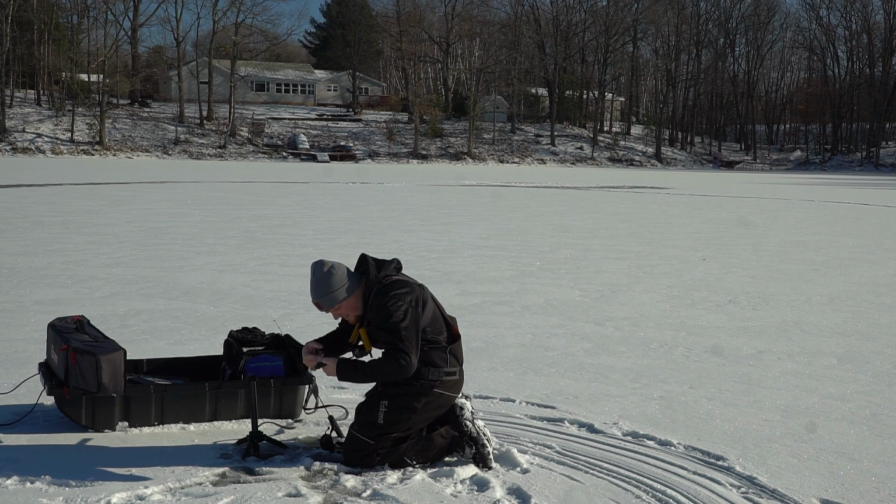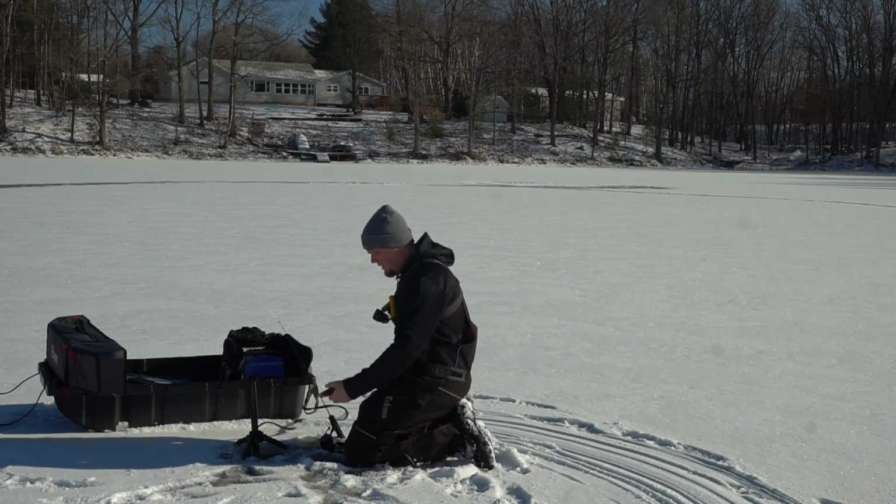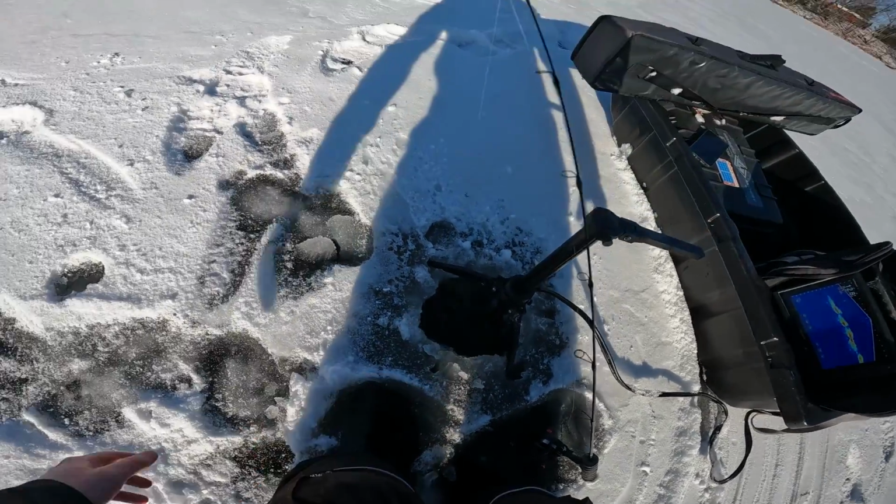Sometimes it's better to go in from the gills if they do have it deep like this. Just that way you're not tearing any of their gills up here. And kind of just dump it out. That fish should be perfectly fine. Let them go back there.